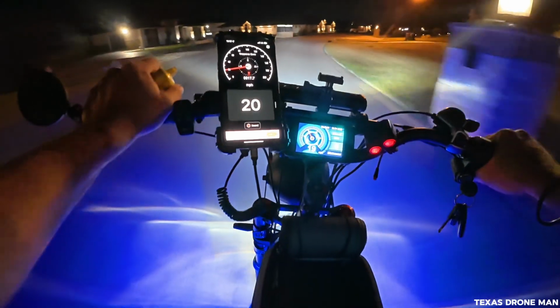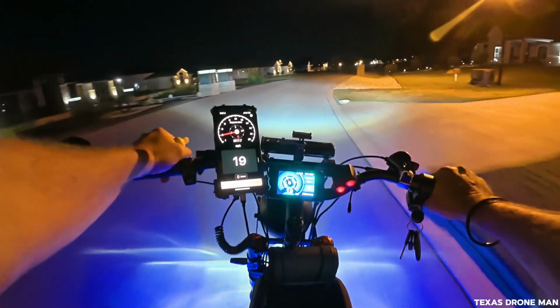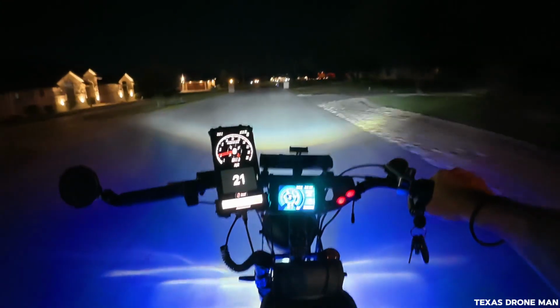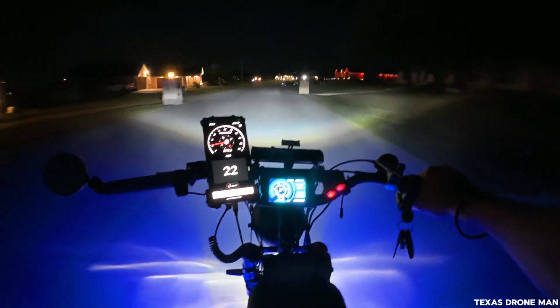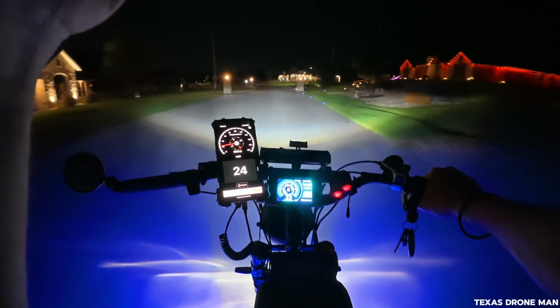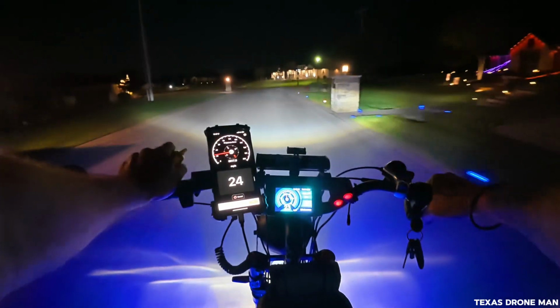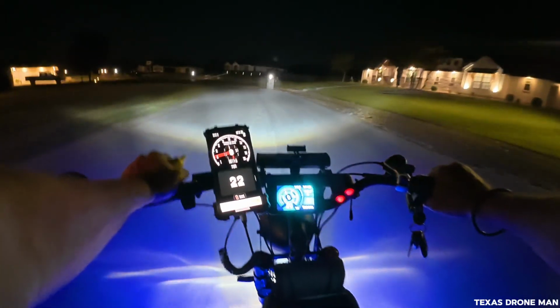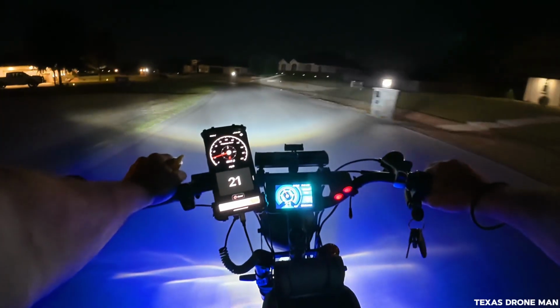What time we got? 11:15. I wonder how much battery I got left. Guess I'm gonna head down the hill when I get back down there and call it good for this ride. Yeah, I must have put it back on 1080, because I would have burnt that battery up at 4K, I bet.